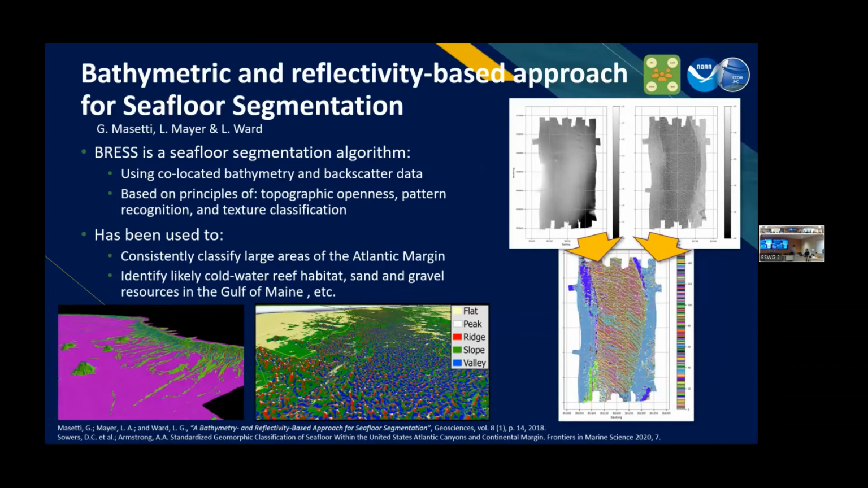Moving on into the bathymetric and activity-based approach for C4 segmentation. This is REST. It was created by Giuseppe, and it's a C4 segmentation algorithm that takes advantage of our bathymetry and our backscatter to improve the segmentation model. It's built on the principles of topographic openness, pattern recognition, and texture classification.